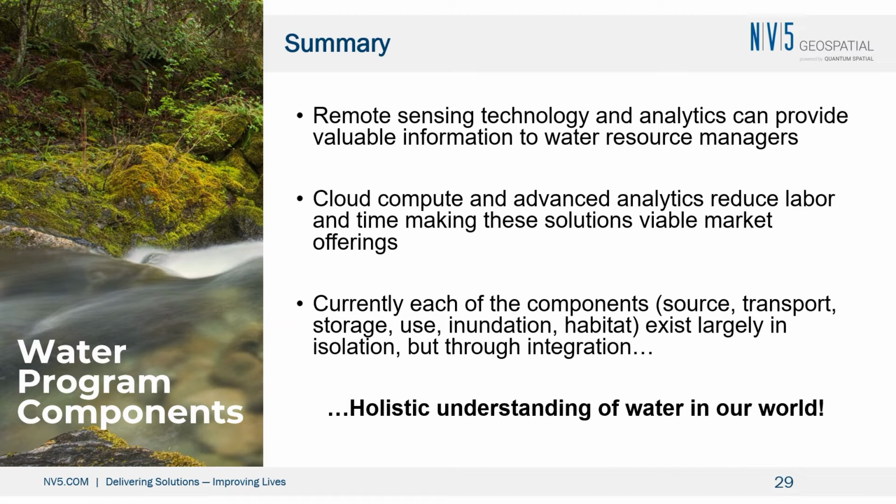So our hope is that these solutions can start creating a more holistic understanding of water in our world for anything we want to do with water.